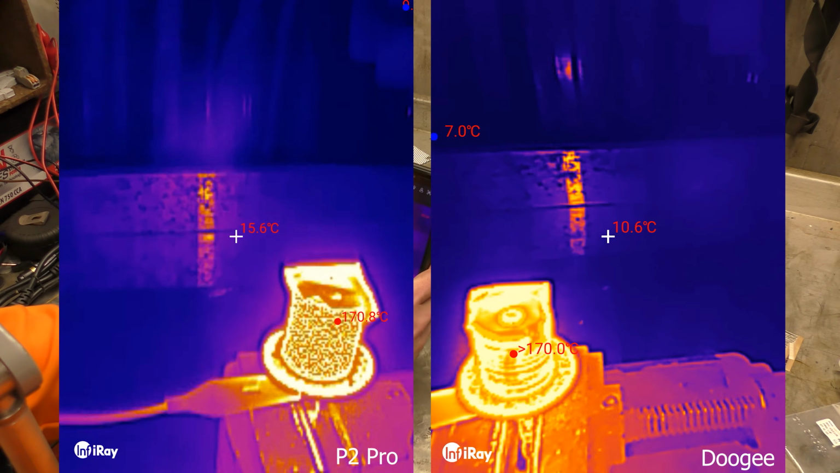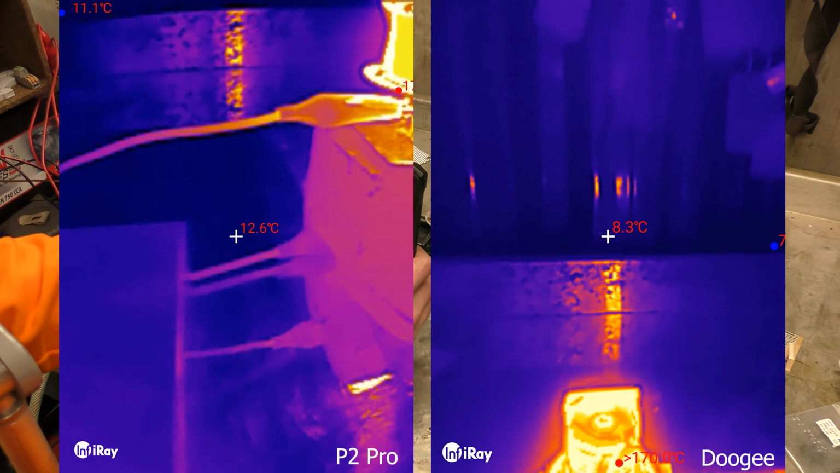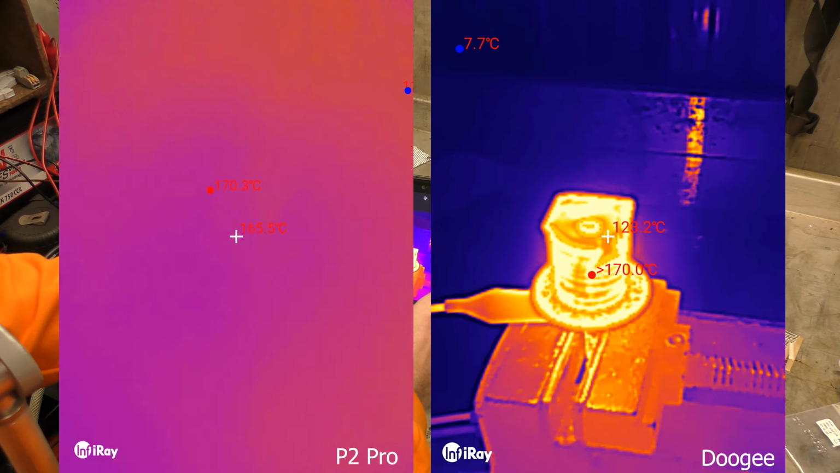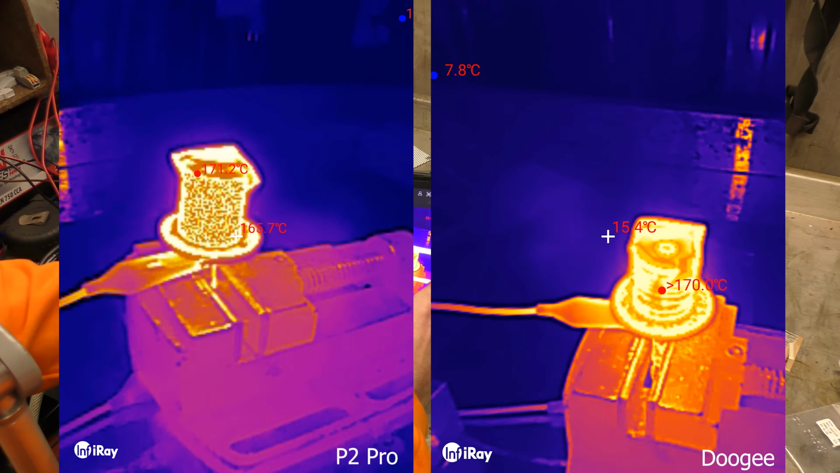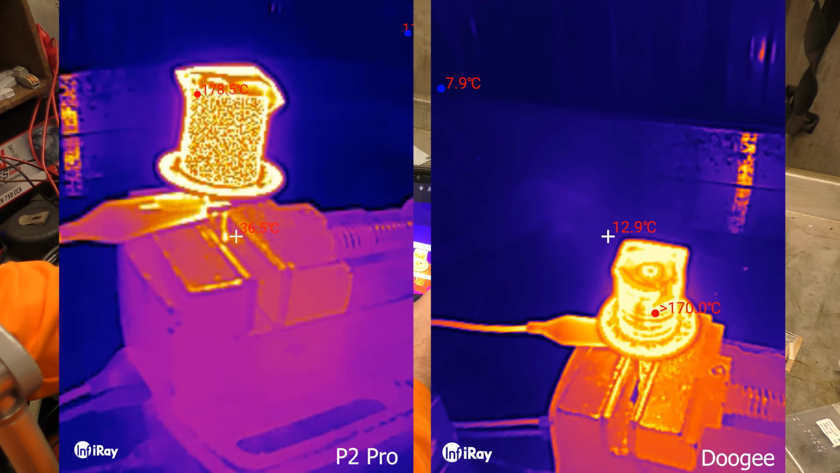Right. Let's try and get these somewhere near each other. It's weird because one's at the top of the phone and one's at the... Let's just aim for different sides. It's weird. I don't like how the P2 just makes static out of anything it doesn't understand.